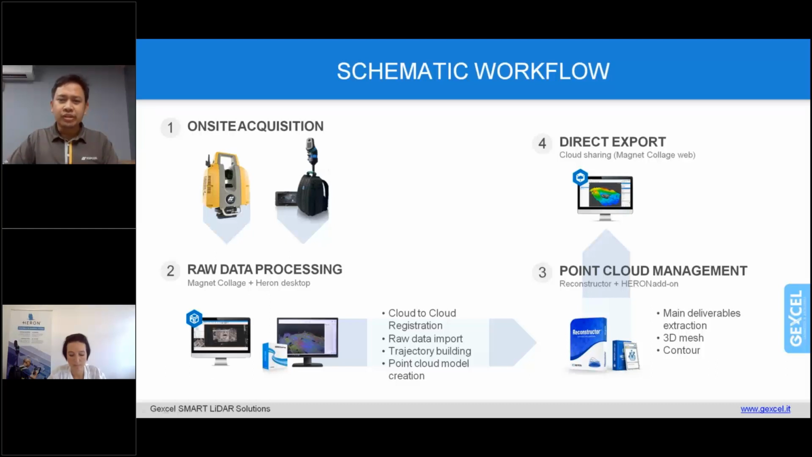So this raw data processing includes the registration of the clouds, and of course trajectory building processing to generate a point cloud for every dataset. From there, we go to a point cloud management software, which is Reconstructor, where we mainly extract all the information from the 3D point cloud data, such as a 3D mesh.